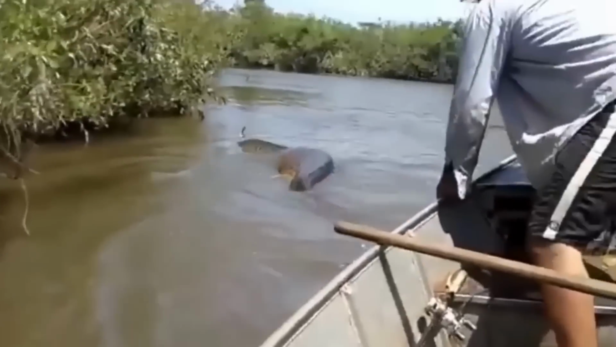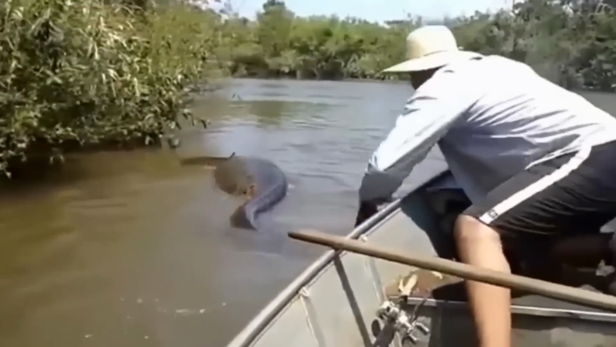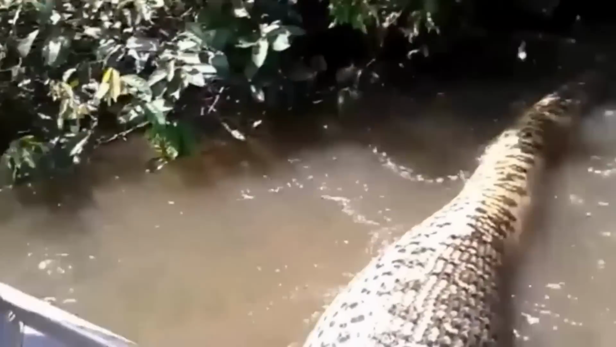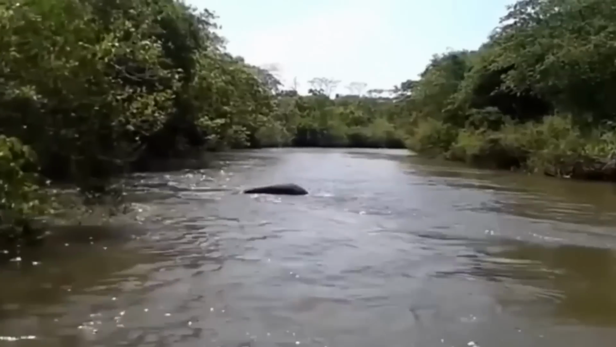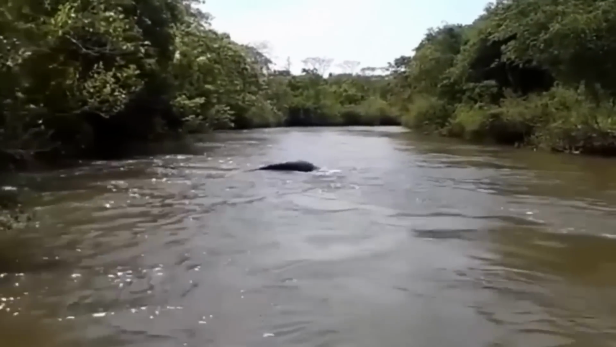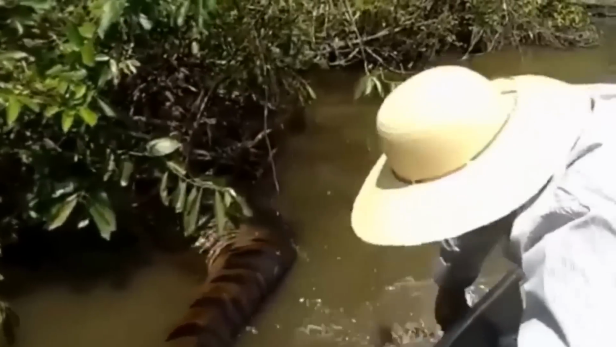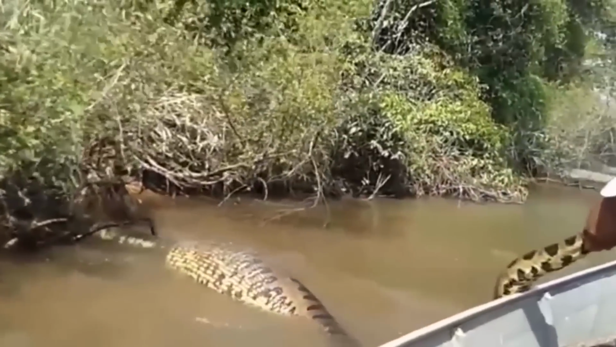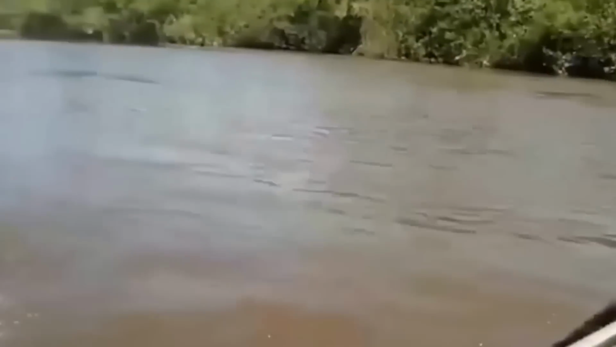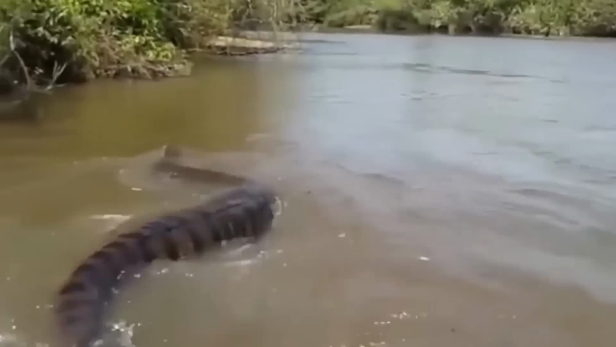Out in the heart of the Amazon jungle, these dudes were having a blast on their boat when a massive snake decided to tag along. They made a quick escape, but man, our human curiosity just couldn't resist. Even though the snake stopped tailing them, they had to go back and grab it by the tail. That snake could have swallowed something huge, or maybe it flipped their boat and chowed down on both of them.